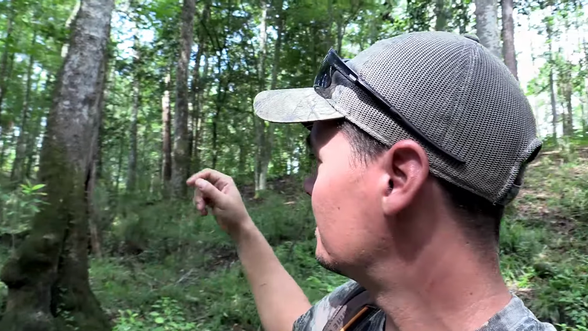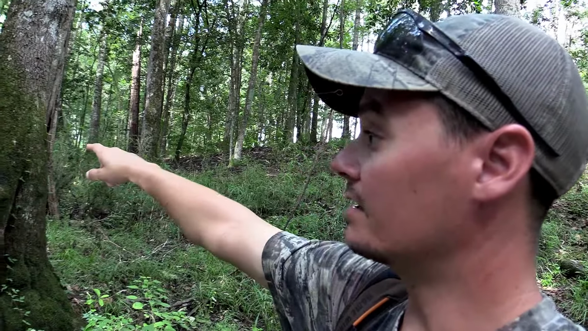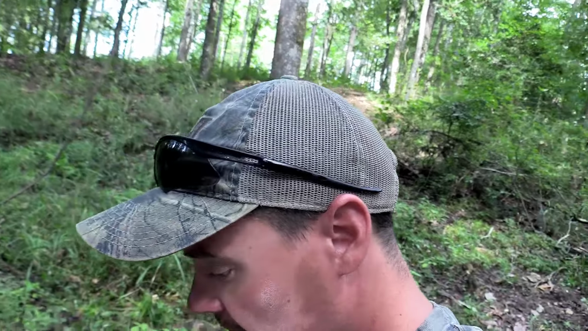Because I got to figure out, do I want to sit in the middle on that ridge, this ridge, which ridge is going to be the best? And as of now, it's the ridge right here behind the camera is what we're figuring. Simply because when you get going down this drainage, there's another trail that goes up the ridge. I don't see too many more on this ridge, and it's real thick on top of this ridge behind the camera. So I'm guessing that's where everything's bedding at.